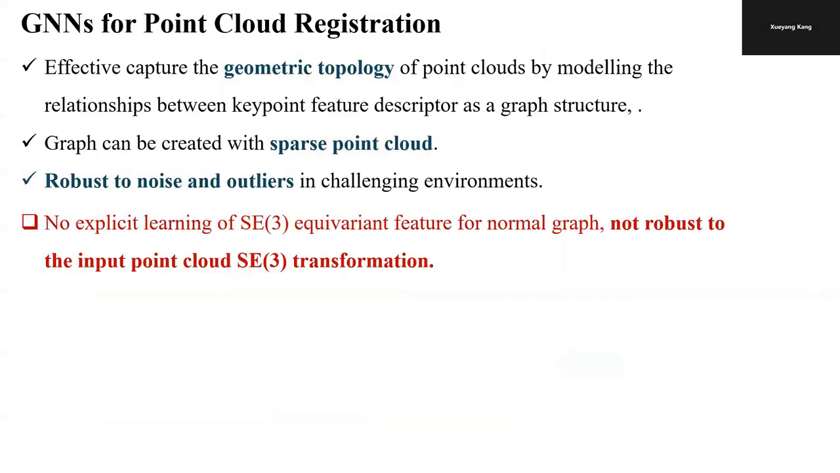Graph neural networks can capture the geometric topology of point clouds by modeling relationships between key point features and the graph structure. This allows them to handle sparse point clouds effectively. However, traditional GNNs do not explicitly learn SE3 equivariant features, which limits their ability to handle point cloud registration robustly.